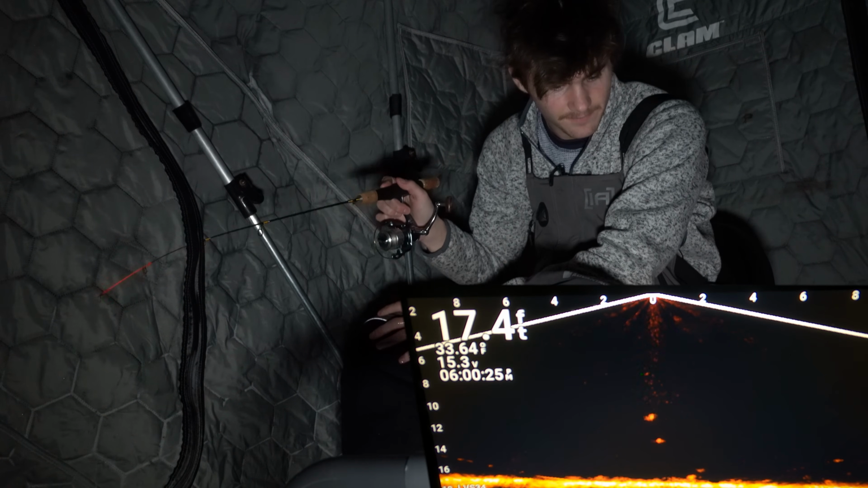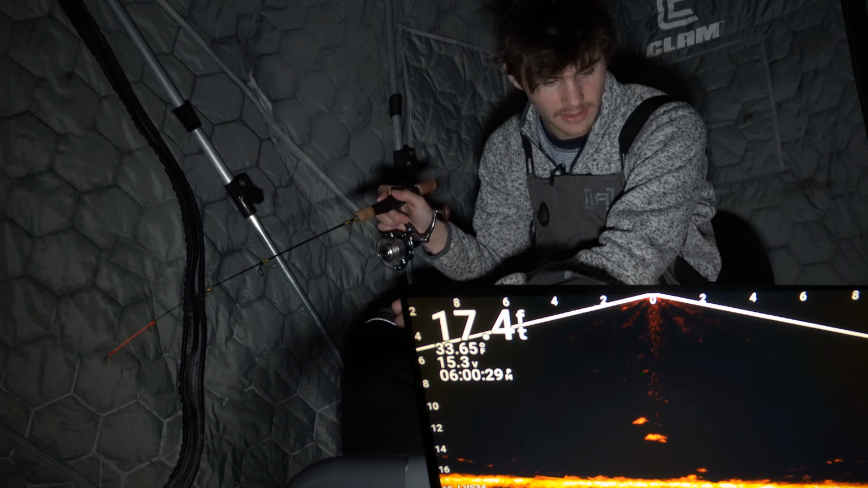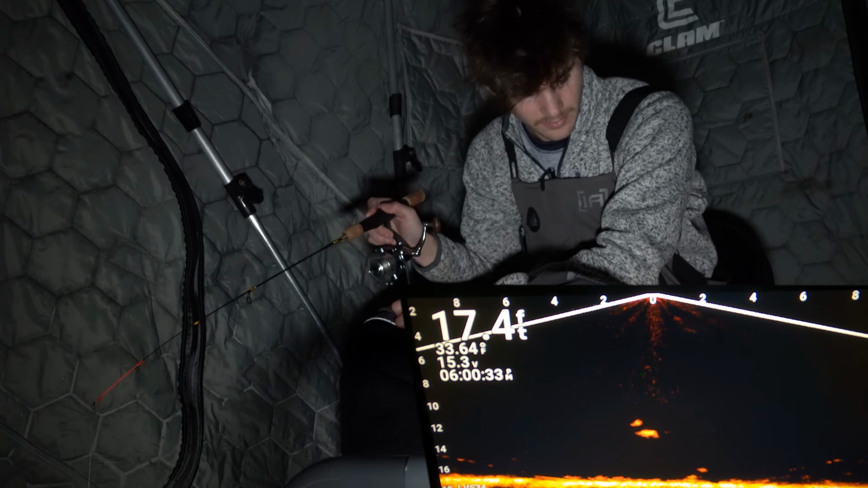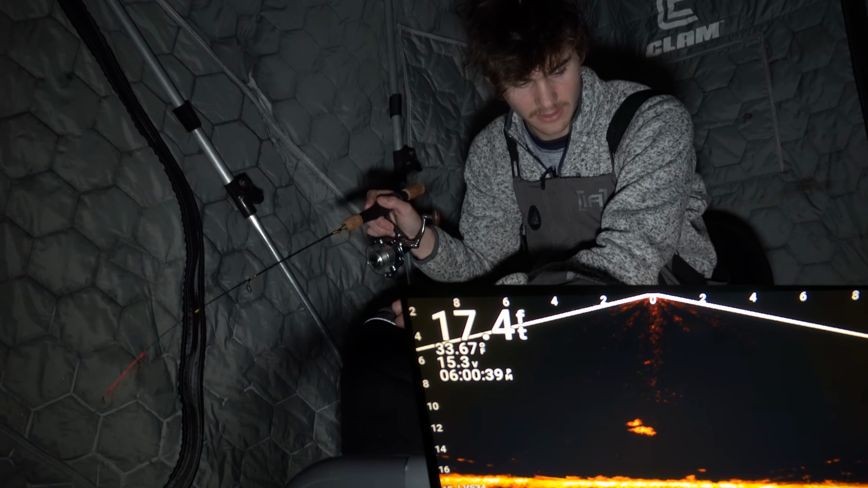Oh, look at this guy. Something just darted up as soon as I dropped it down. Here he comes. Here he comes. Pretty aggressive fish. I'm gonna let it sit. I'm gonna let my bait move. This guy's gonna smack it. Let's see it. He is right under me. Here he comes.